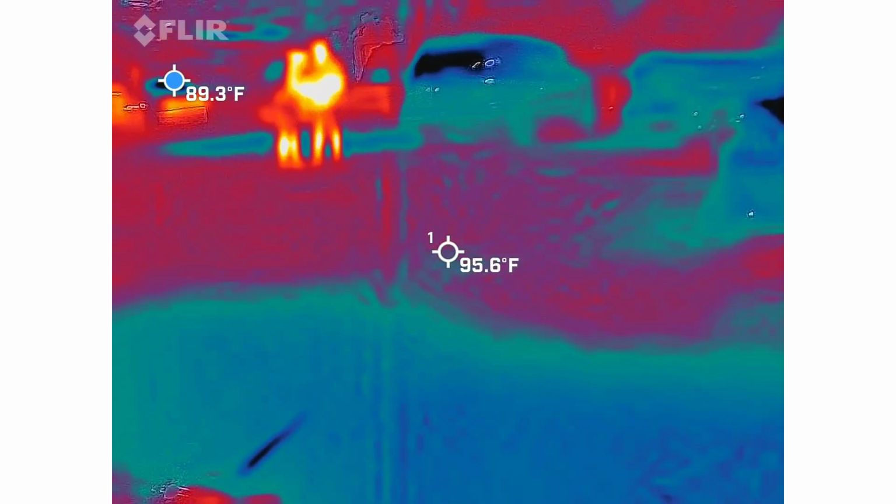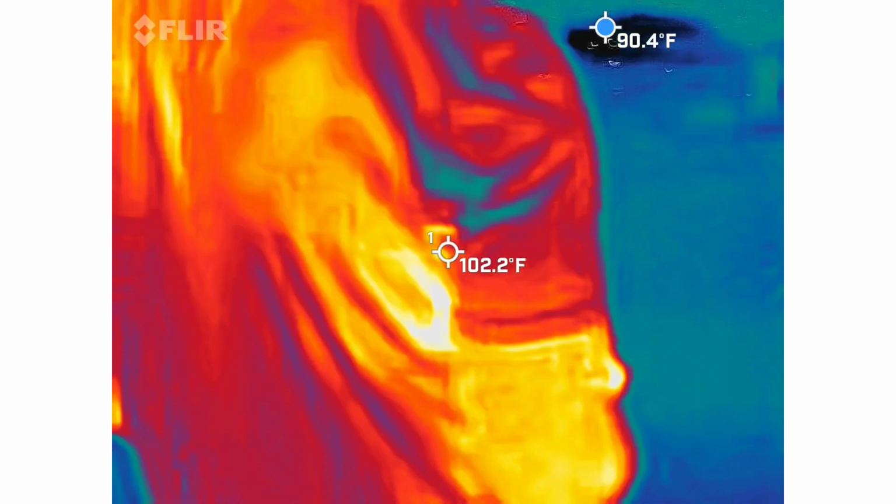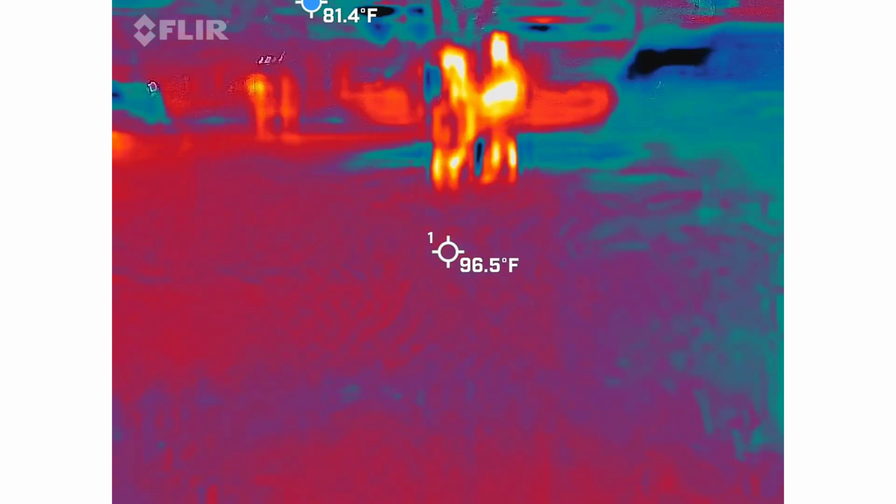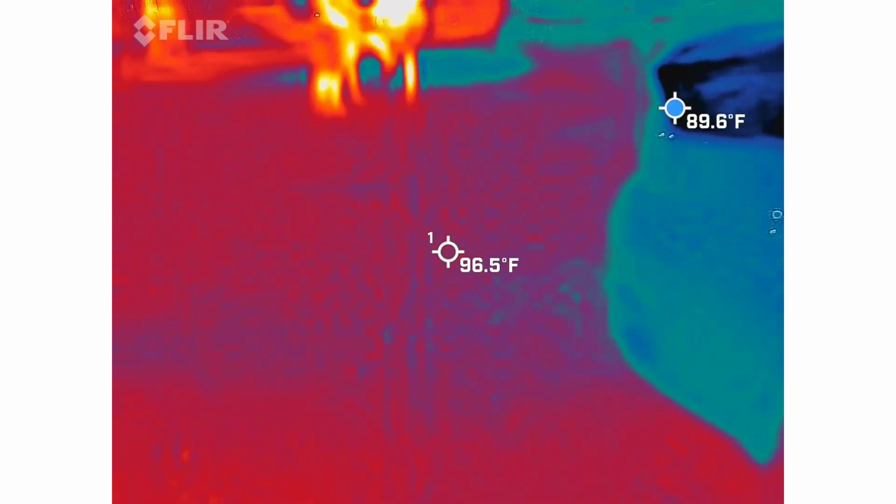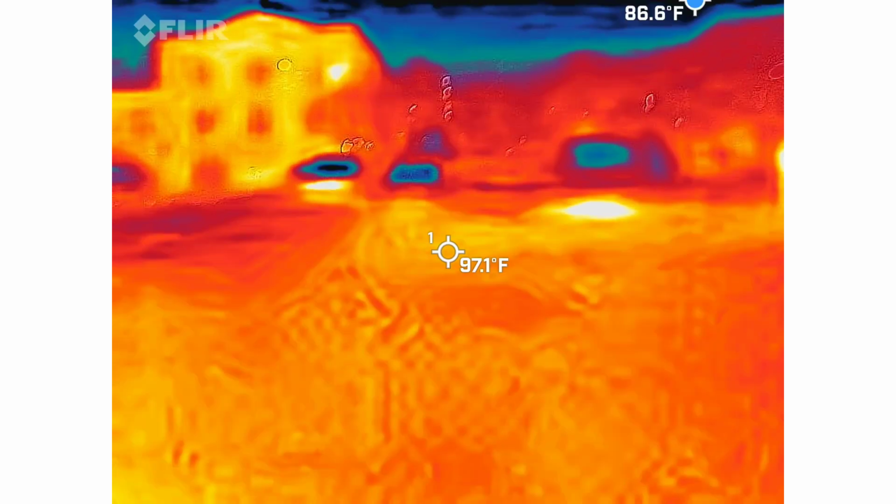It was just at 44.4. The most noise we got was over there. We didn't get any high readings.